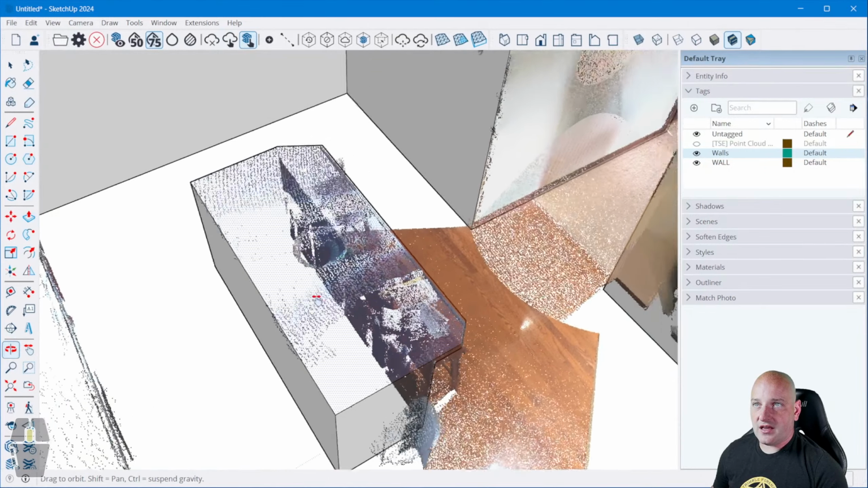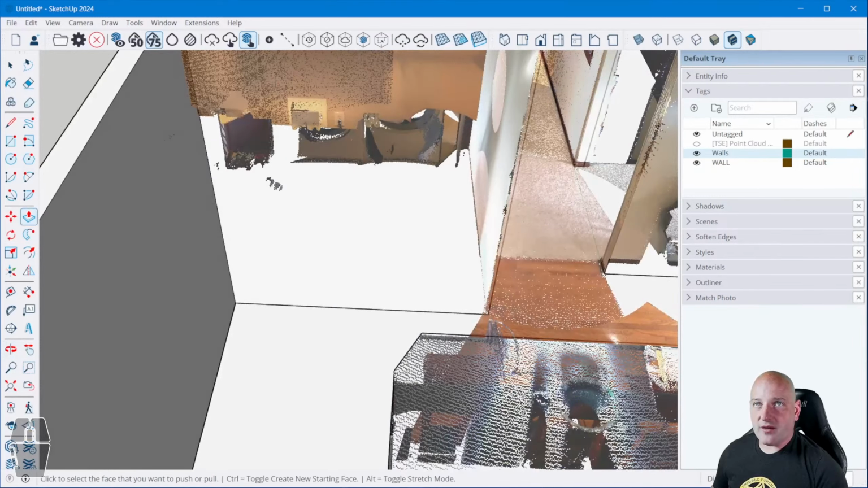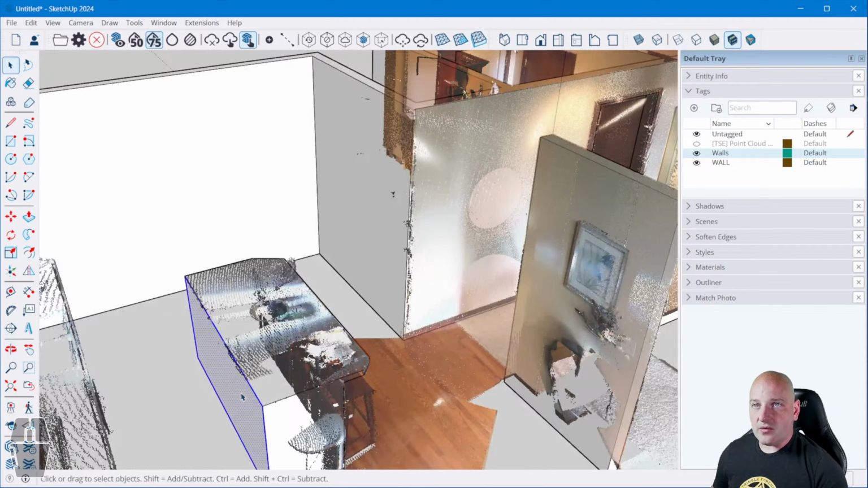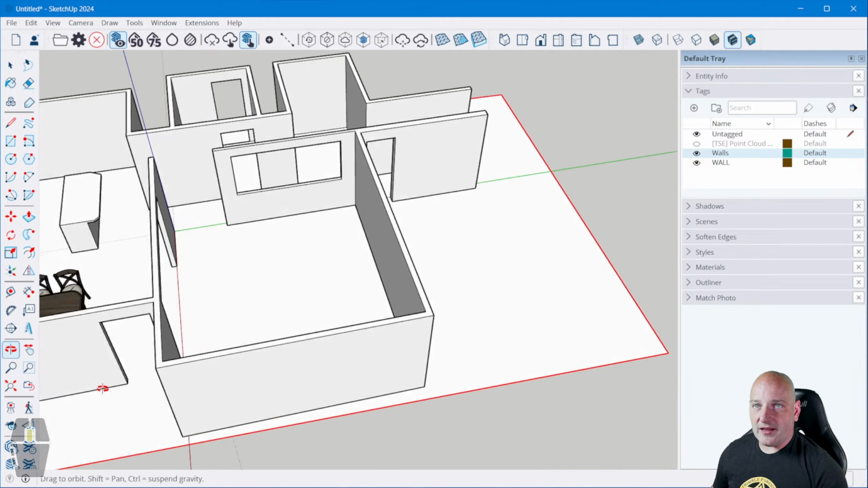Now I think odds are this laser scan is what chopped us off there, but I'm just going to leave it. So I will triple click, make that a group. And that way when I turn my point cloud off, I now have my island.